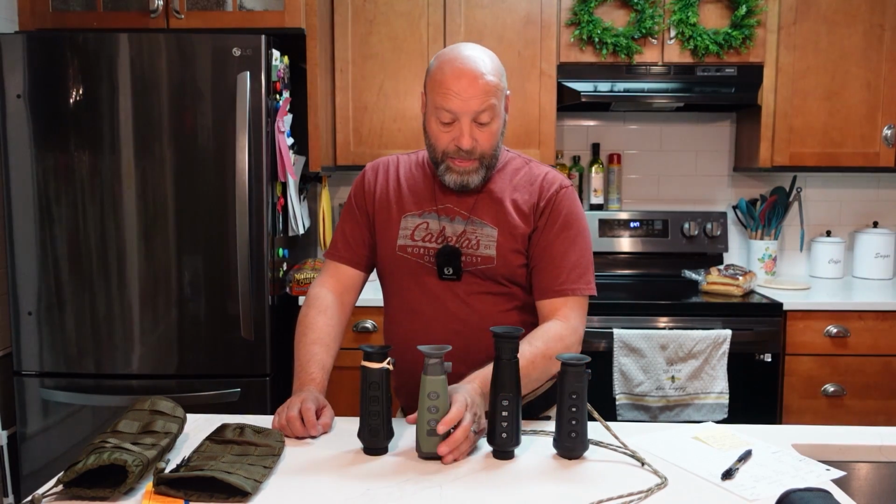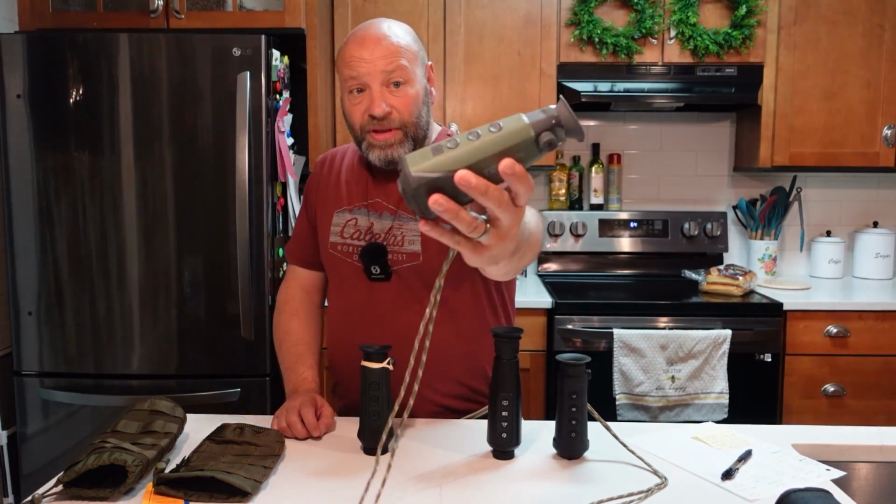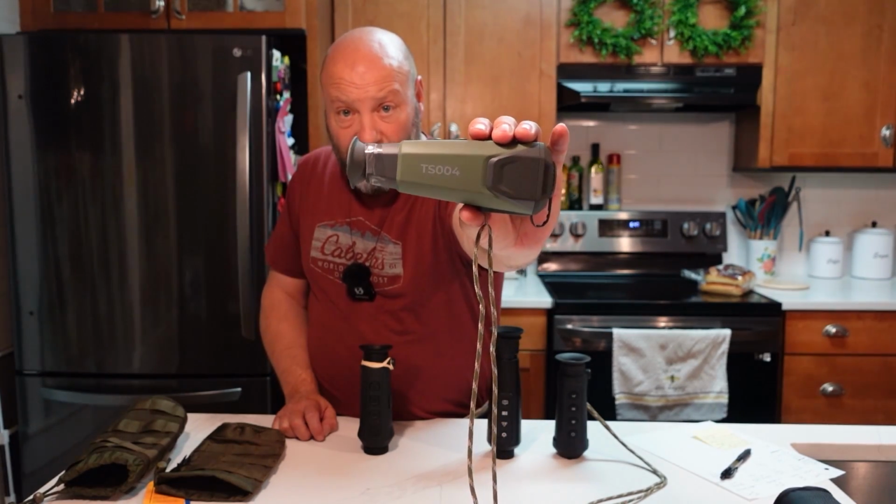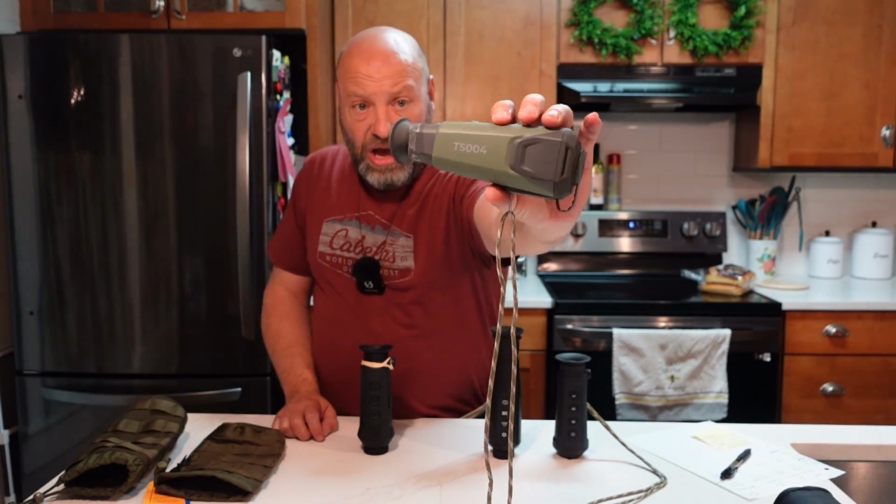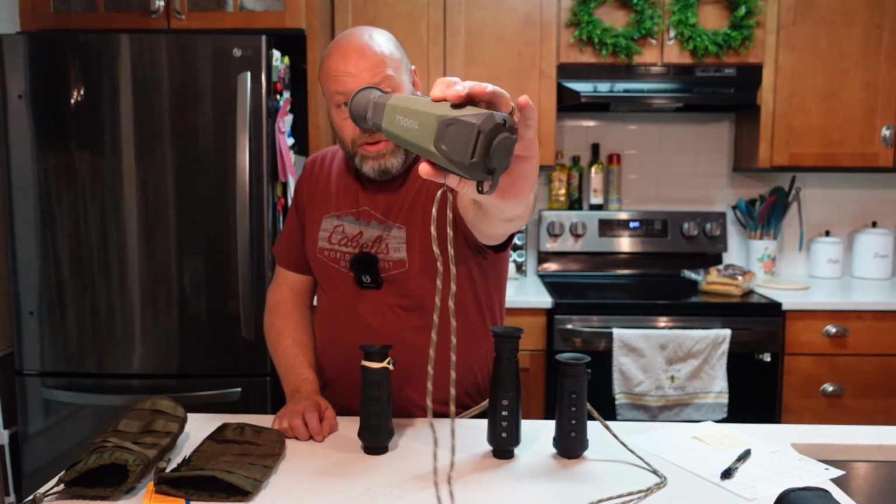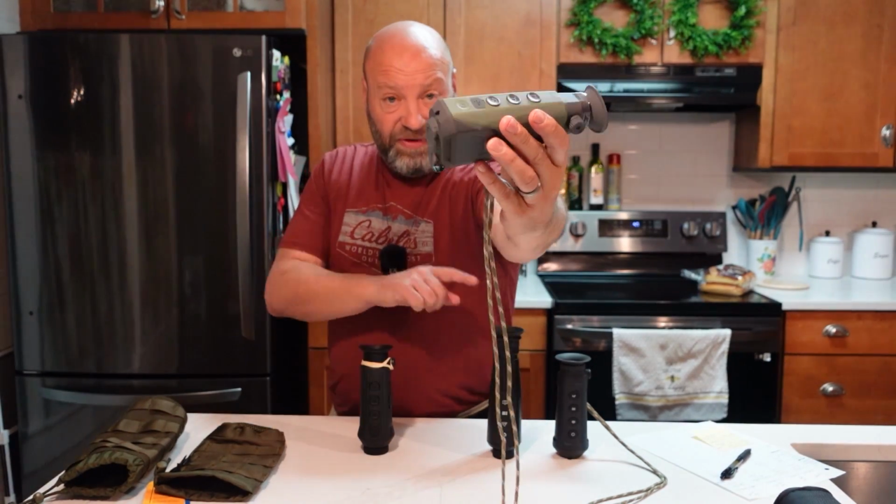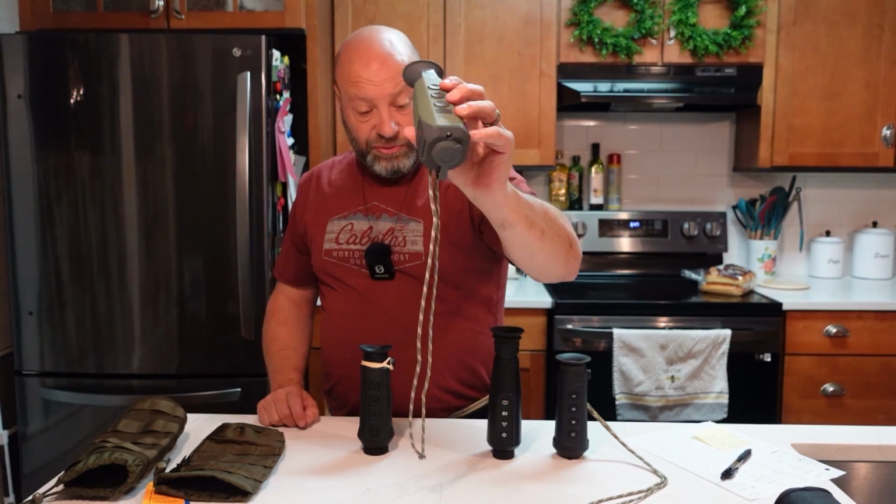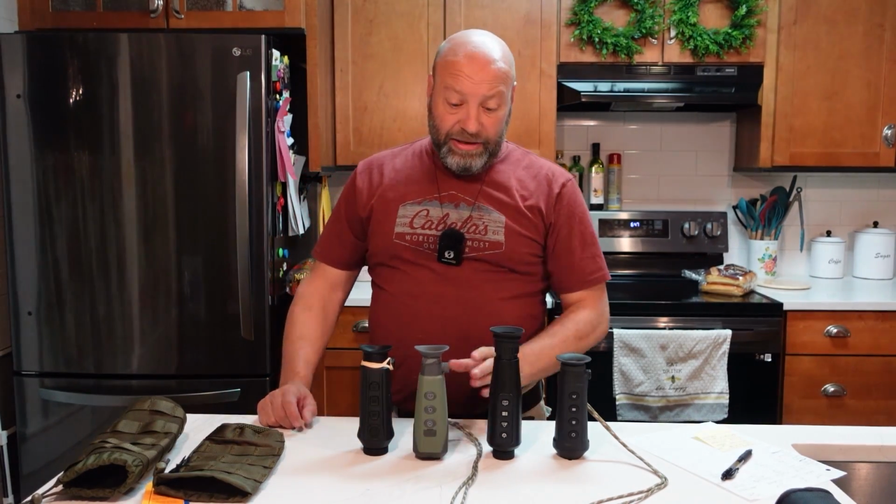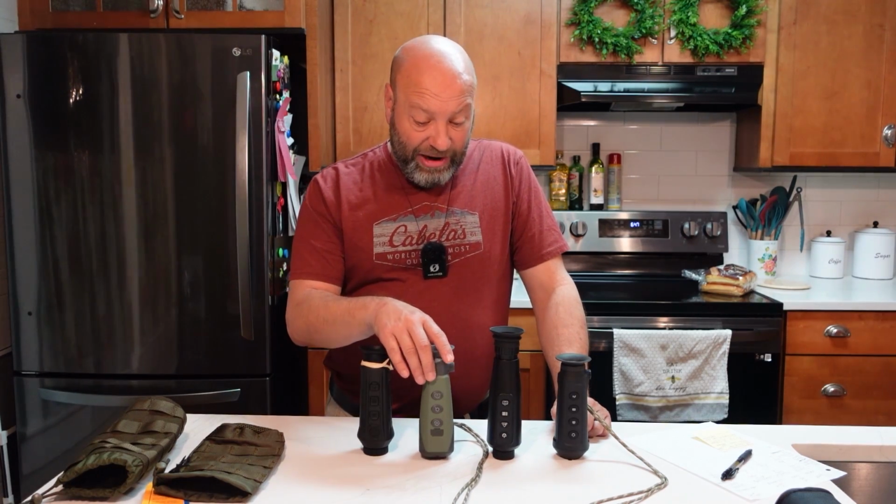We have the Topdon. This Topdon TS004 is a 256 as well, so it's 256 by 192 is what they are. Both of these are 256 size sensors. This one is also AI upgraded, but it doesn't tell us to what. It doesn't say AI upgraded to a 384, it just tells us it's AI upgraded.